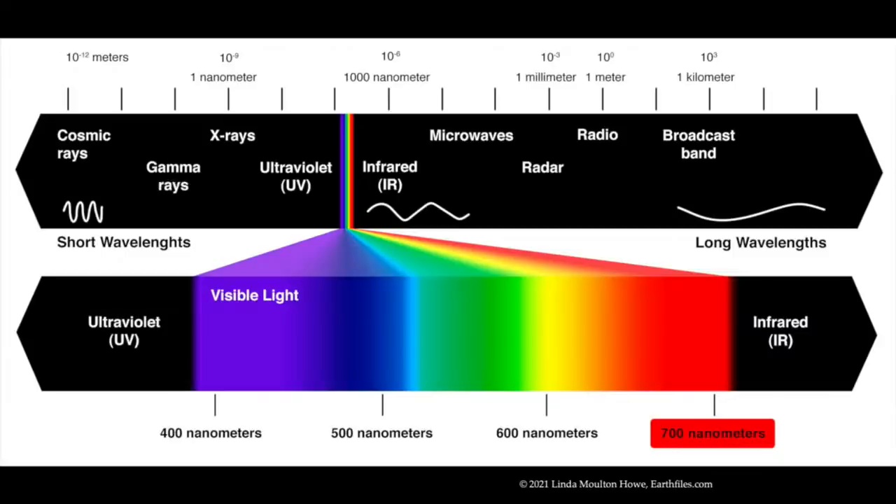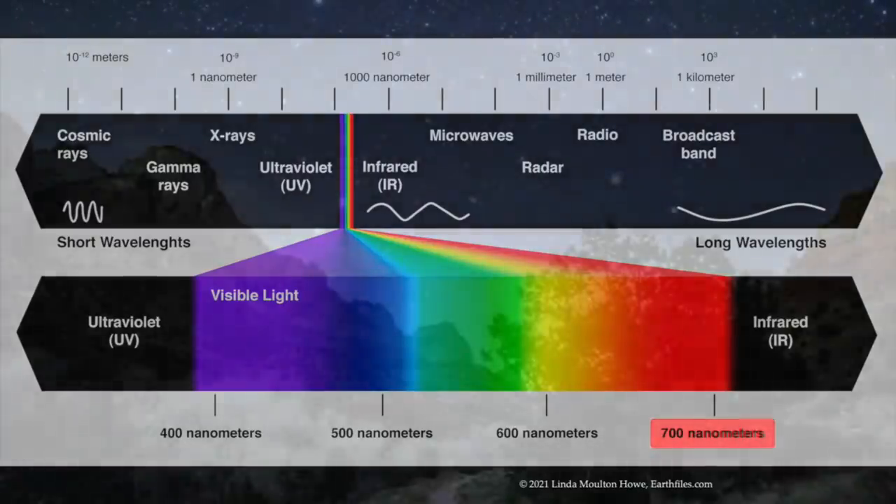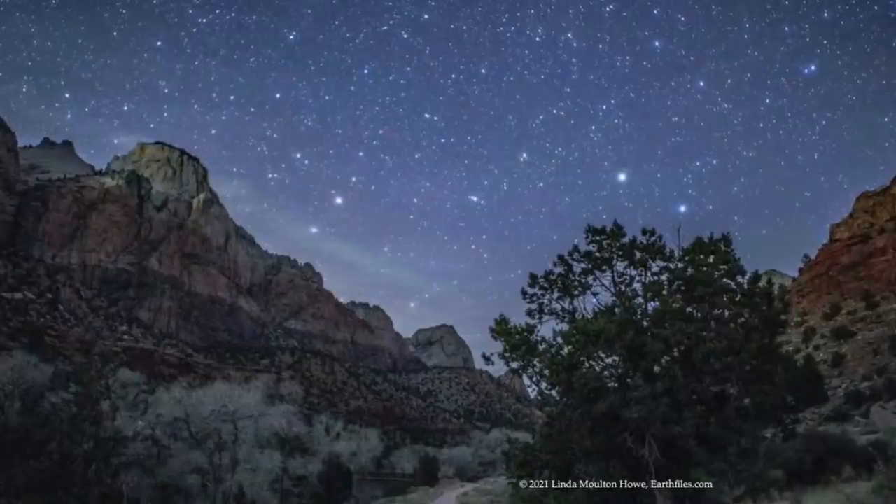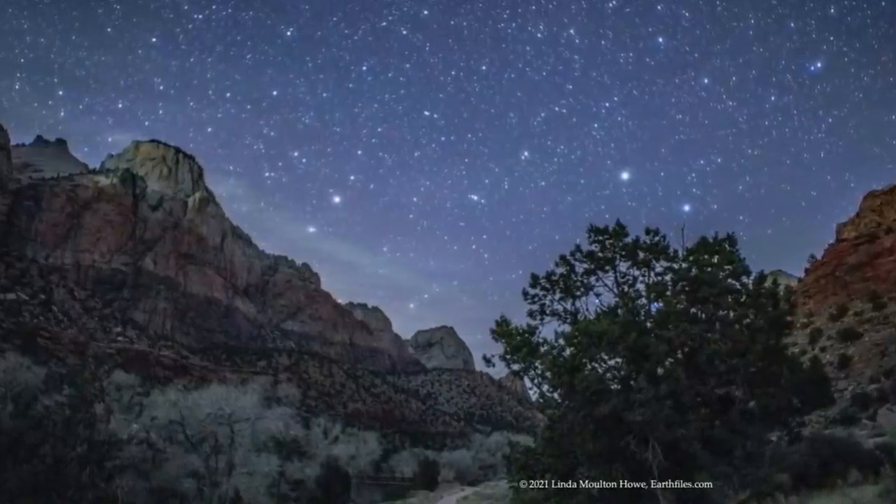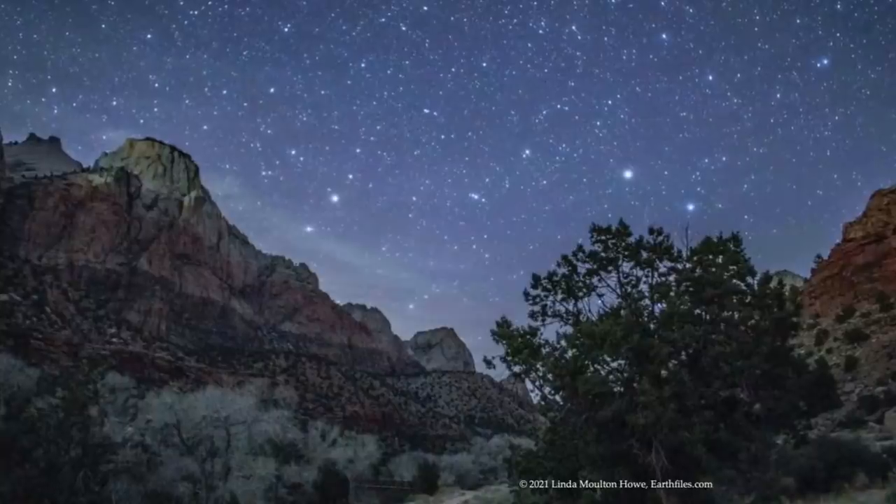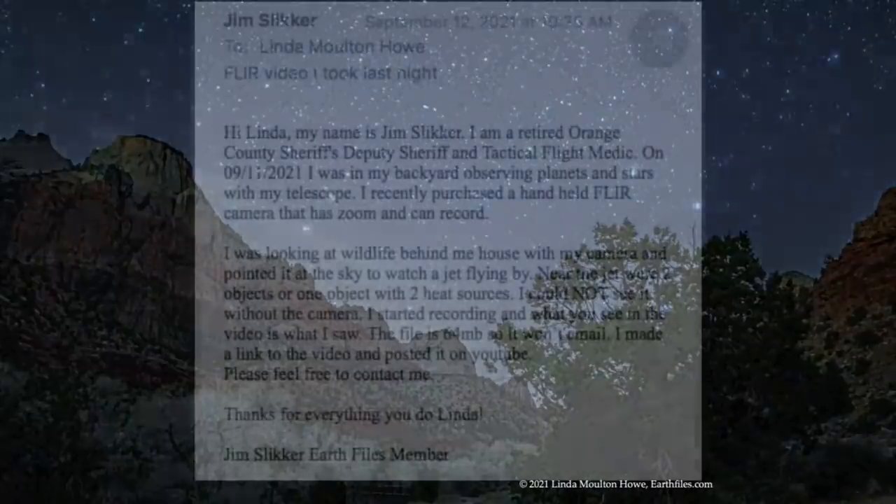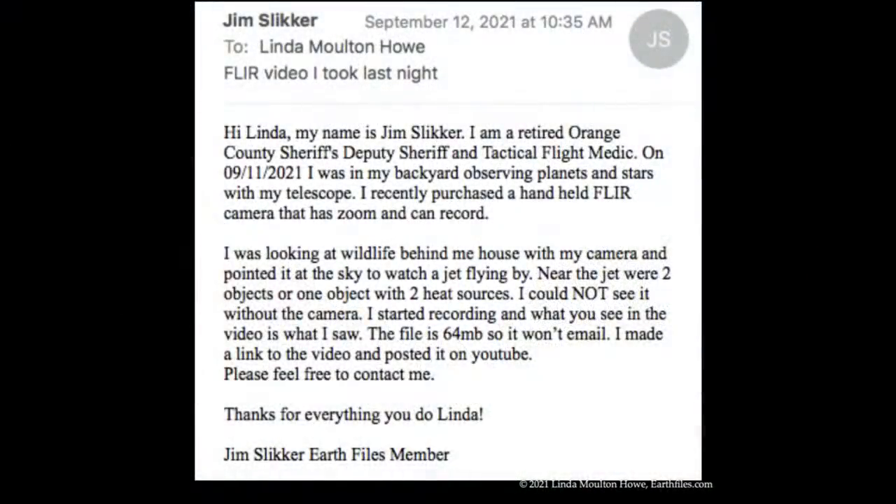Our human eyes cannot see those longer wavelengths, and the dark night sky just looks dark to us until we go to a store and buy an infrared scope or camera, and then we can see UFOs hiding in the night sky. To that point, here is a September 12th email that I received from Jim Slikker, who was a deputy sheriff for the Orange County Sheriff's Department for 30 years, from 1983 to 2013.